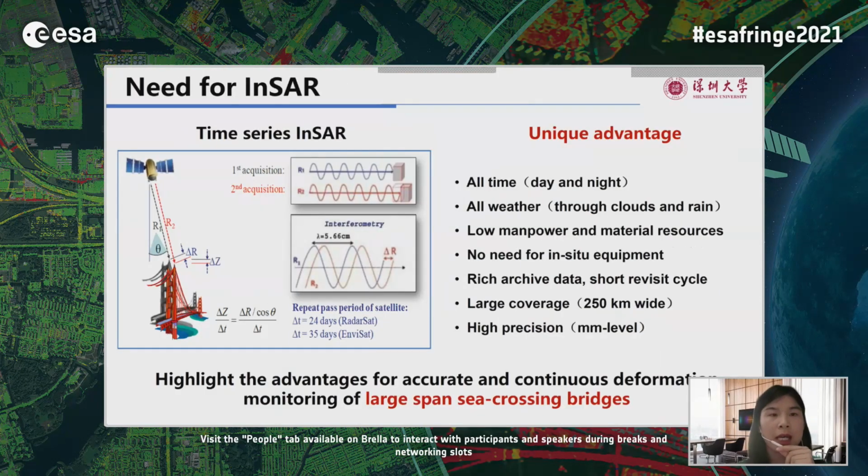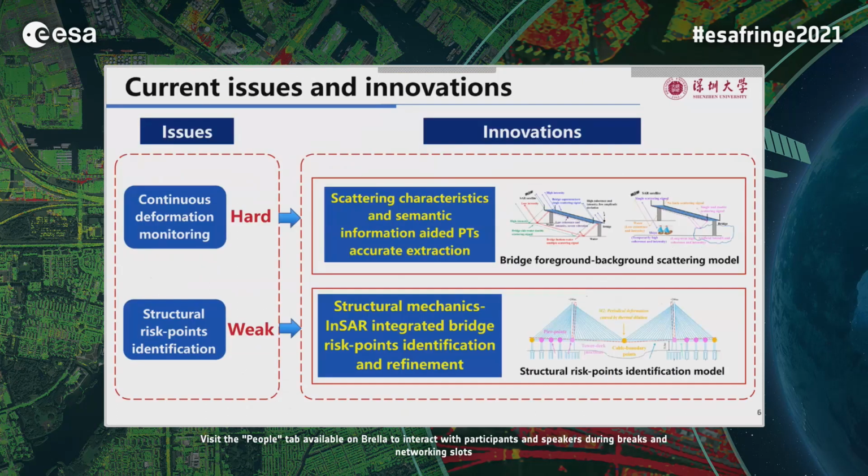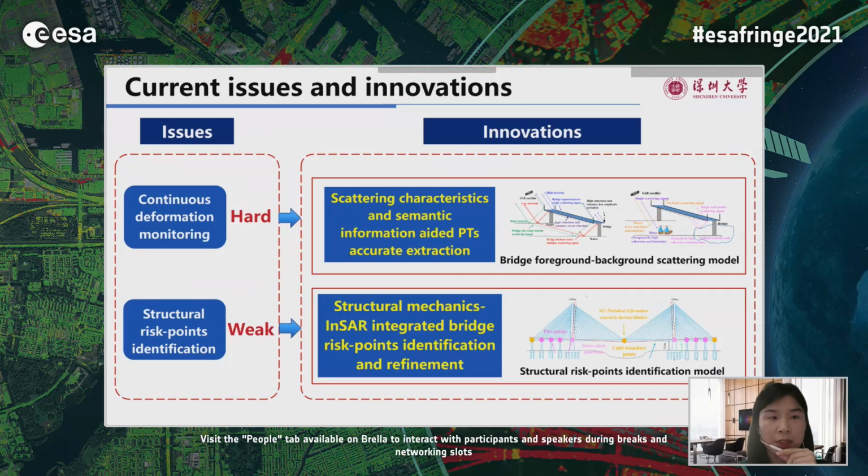The spaceborne InSAR technique can obtain large area surface deformation at all times and in all weather conditions. With low manpower, short revisit cycle, large coverage, and high precision, it highlights the advantages of the InSAR technique for accurate and continuous deformation monitoring of large-span sea crossing bridges. However, there are still challenges that limit the InSAR technique for high-precision bridge safety monitoring.